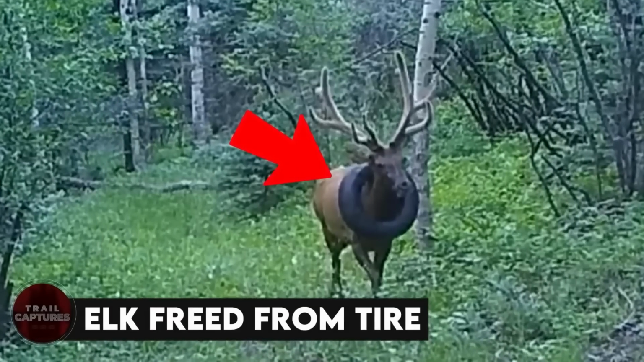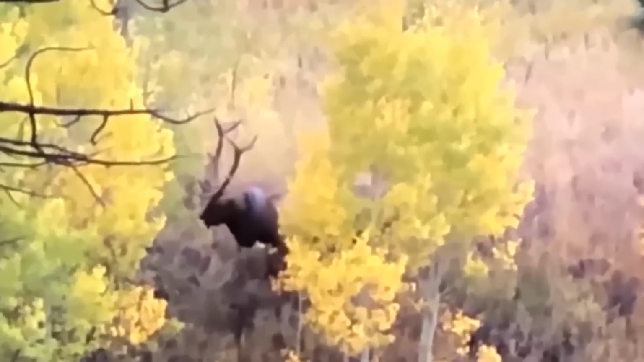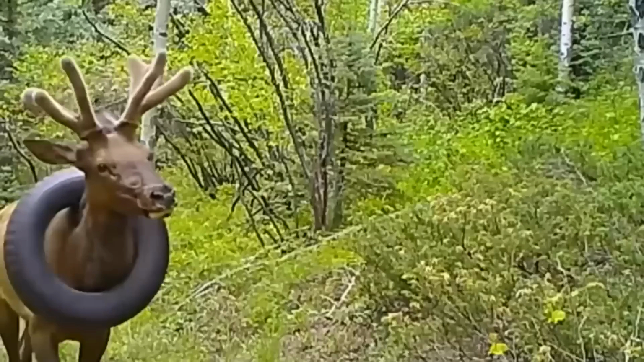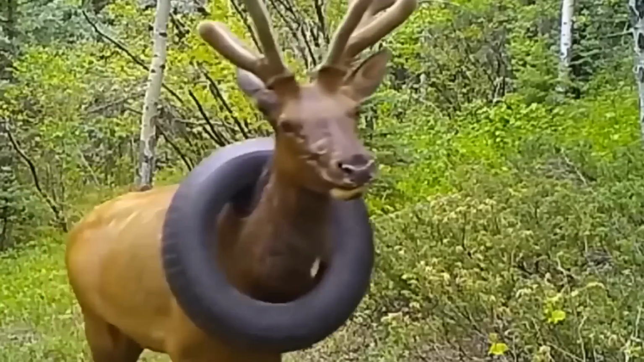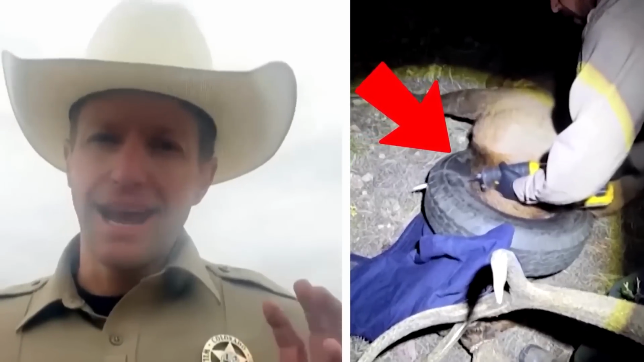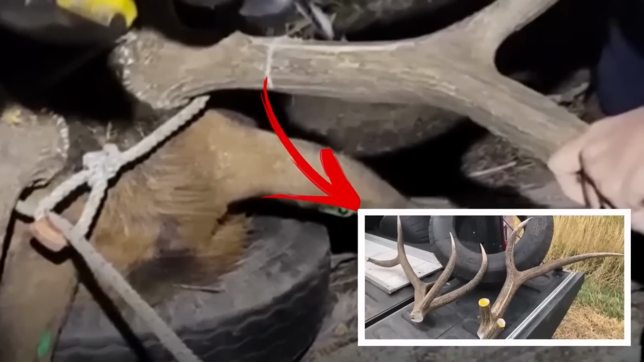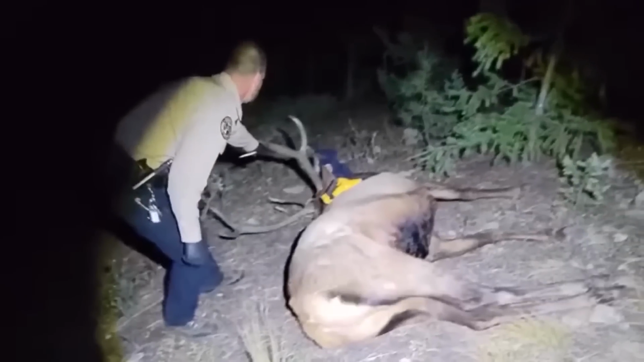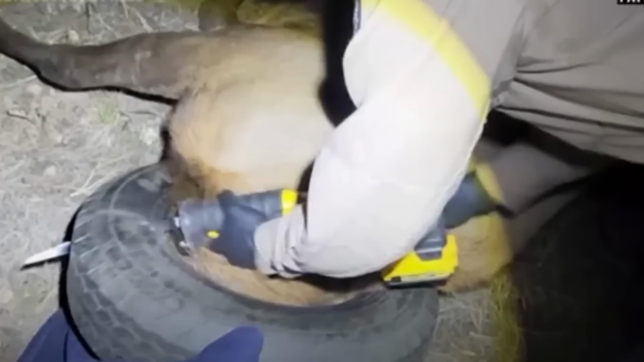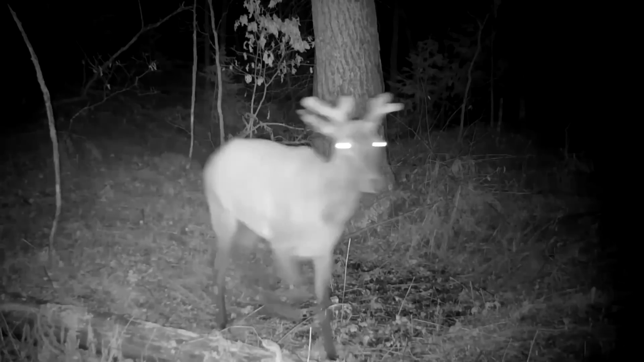Elk freed from tire. The car tire had been hanging around the neck of the elk for at least 2 years. The 4-year-old, 600-pound bull elk was spotted and tranquilized one day, and officers were able to cut off the tire, but they had to cut off the elk's antlers to remove it. They would have preferred to cut the tire and leave the antlers, but had to just get the tire off in any way possible. But don't worry, the antlers grew back in just a few months.